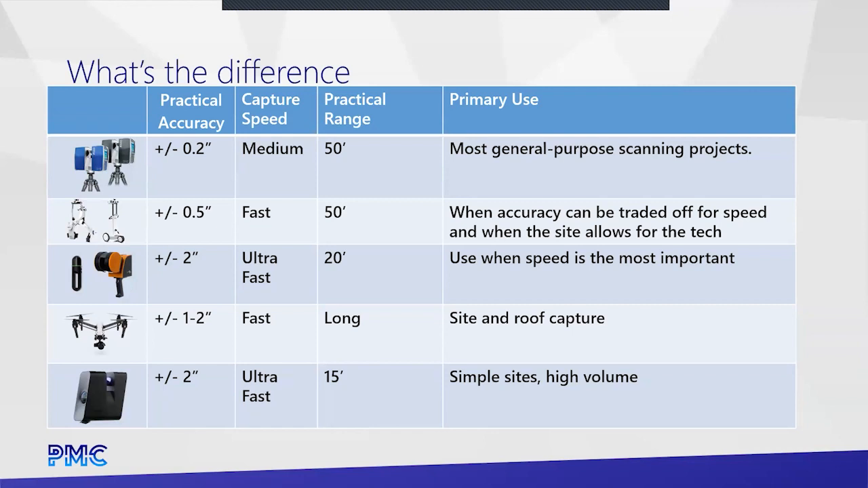Any step up into the drones, right? I would say 1 to 2 inch is what you're going to get. You can actually get a little tighter. You can get down into like the half-inch range with some really good site control and a lot of photographs. But the range is enormous, right? We're flying these drones a few 100 feet in the air and taking massive photos that then get stitched into a point cloud that has resolution where you have a dot every couple millimeters. So incredibly long range.